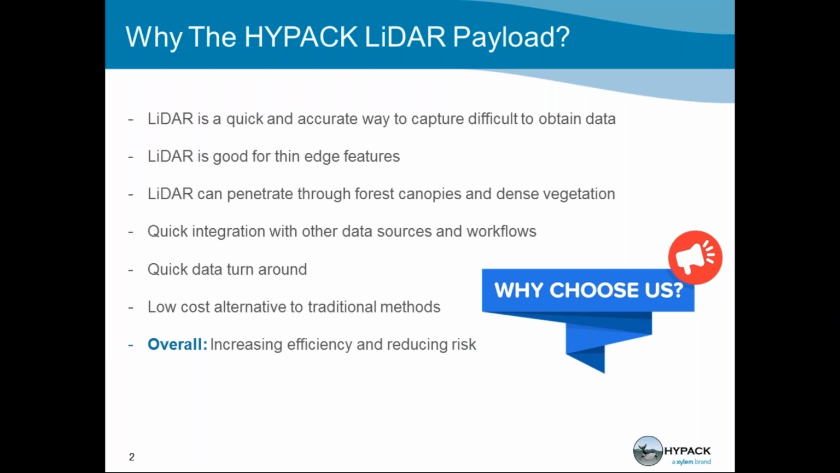To start off, let's talk a little bit about the incorporation of LiDAR into hydrographic and topographic surveying. Here's a few reasons why it's become so popular. LiDAR is a great way to capture difficult to obtain data.